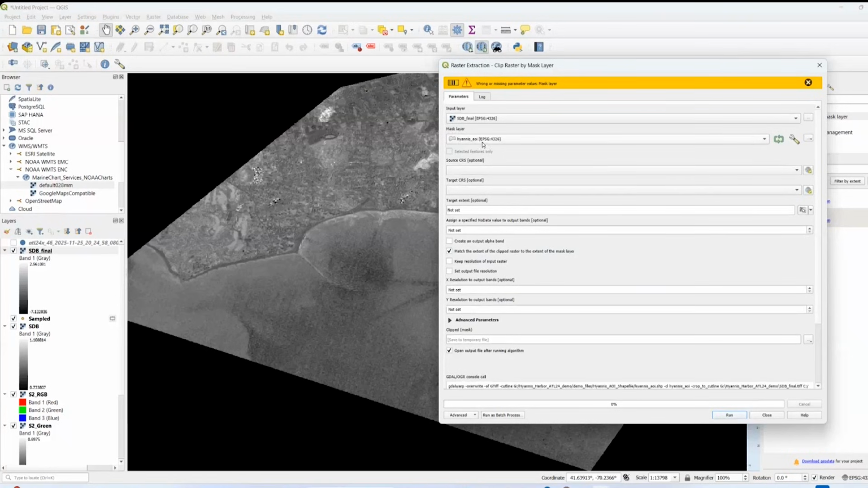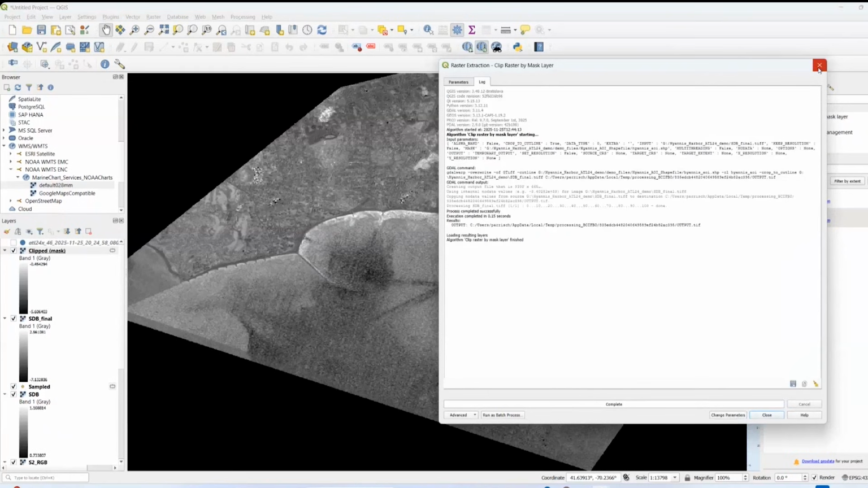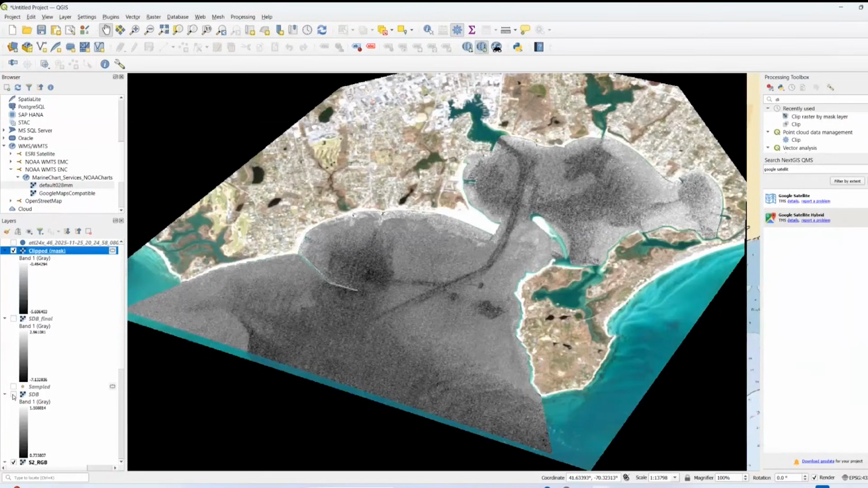Oh, wait. I guess it didn't select it. Try one more time. Run. Okay, that ran. Now I can get rid of this one, and I can turn off that and that. And I've just got my final SDB layer.